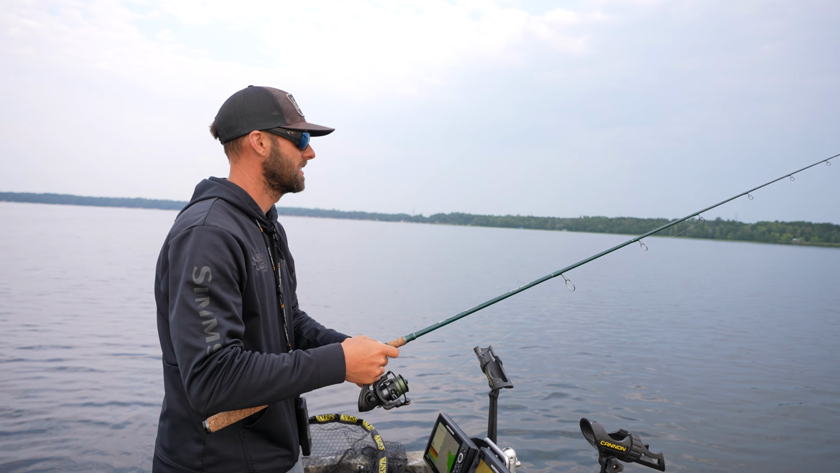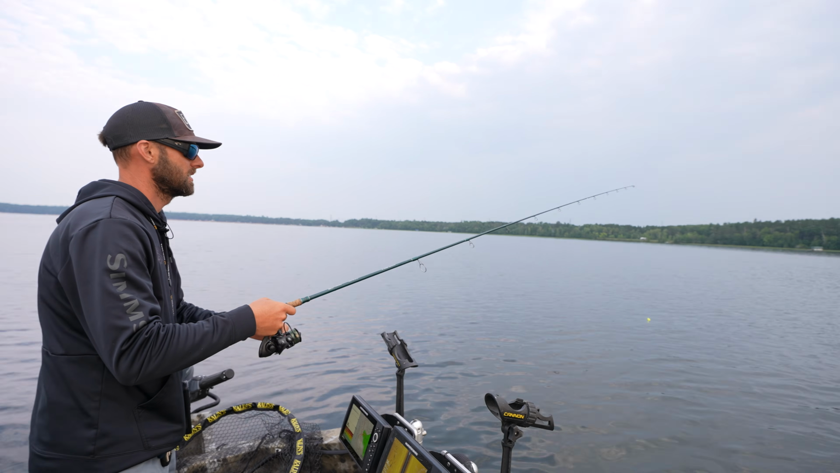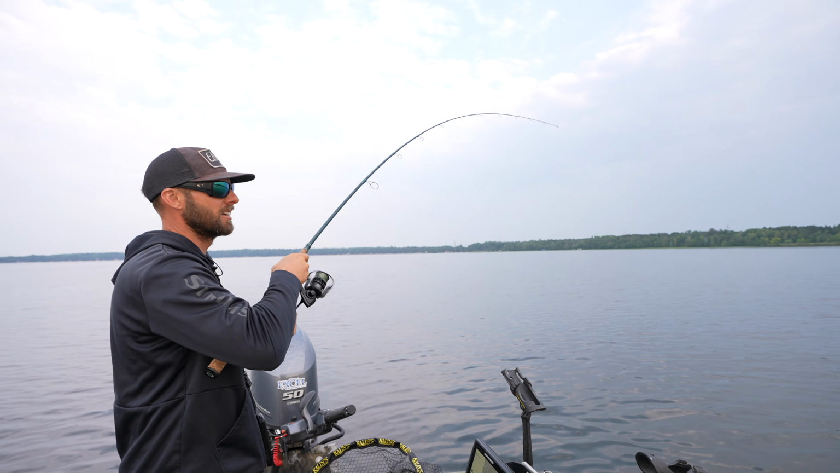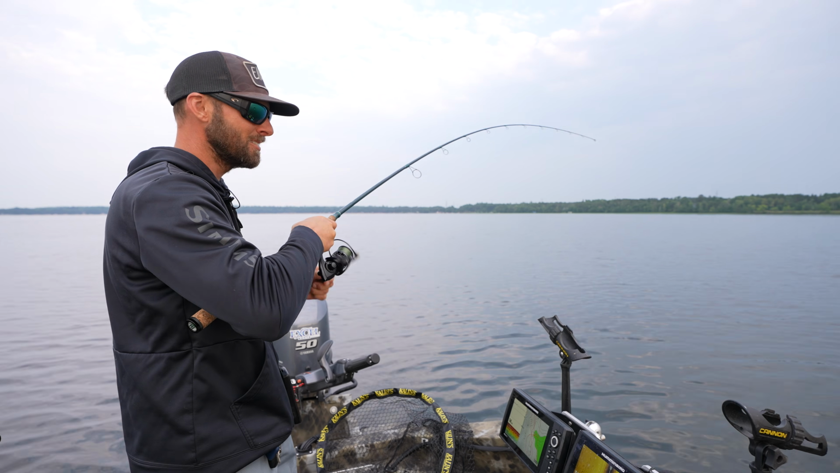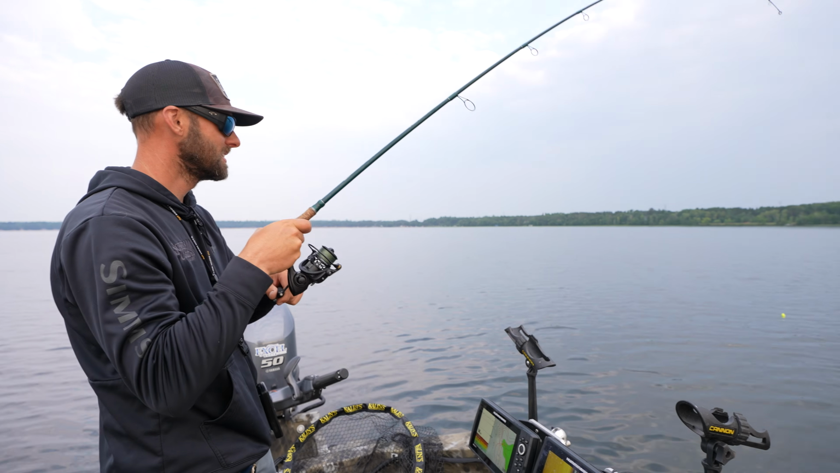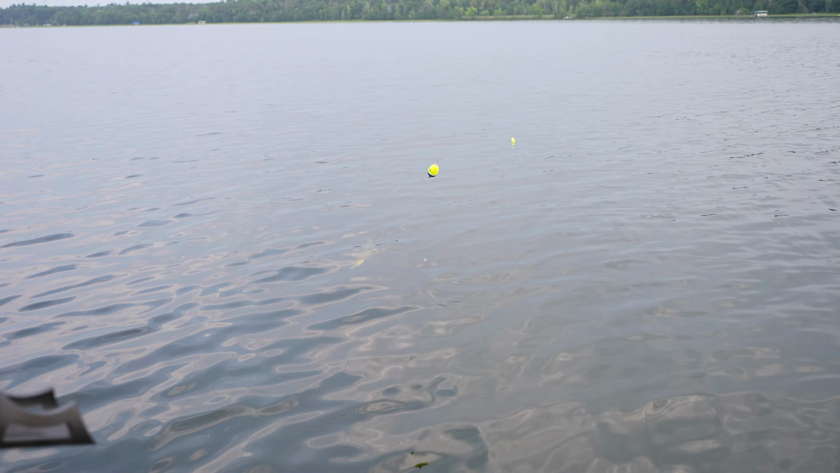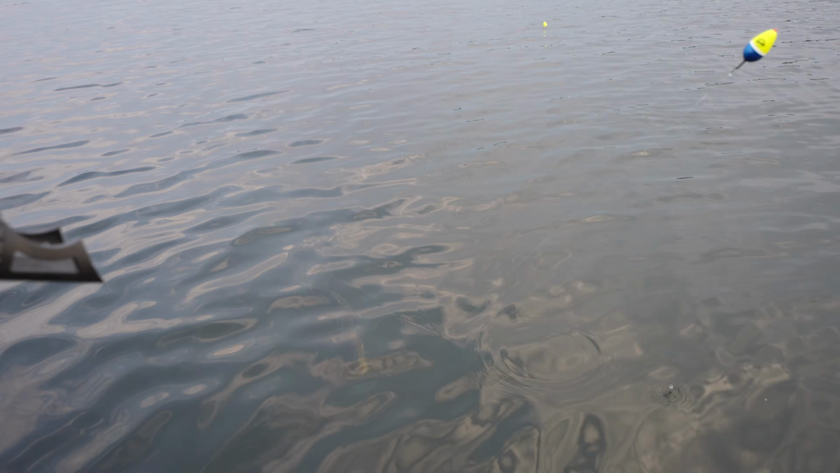Bobber down. Bobber down. Got him right there. I think we're onto him, boys. I think we're onto him. Took us a second to figure out what they wanted to bite. It is a walleye. Nice. Look at him, Mitchell. Nice fish.